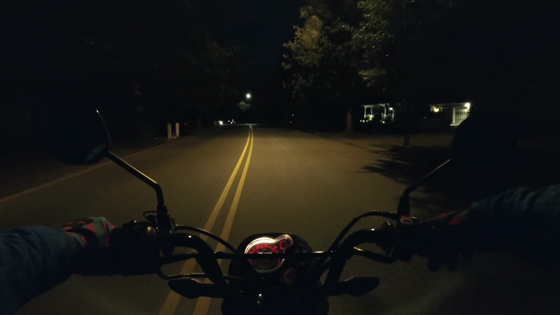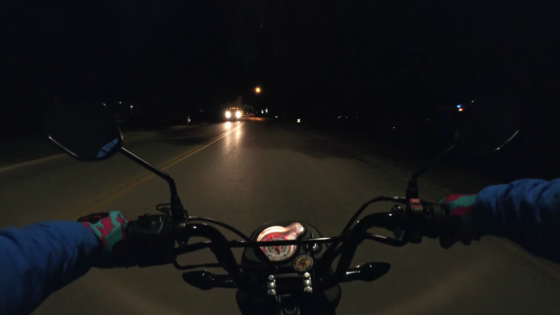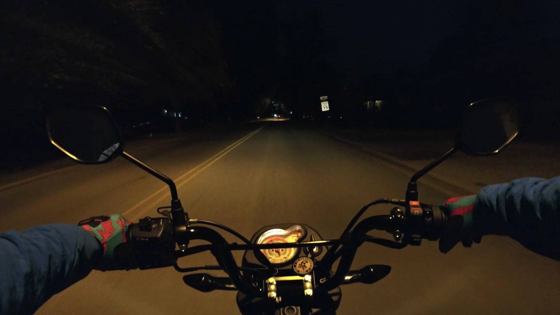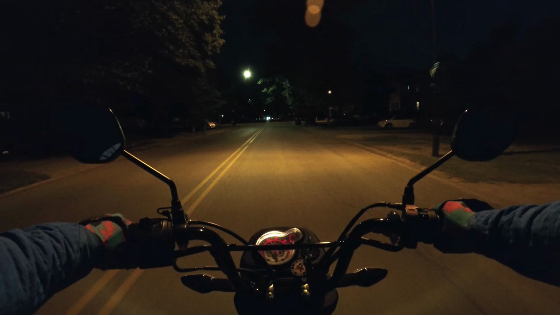the Honda Navi is a nice bike to take out for a ride like this. It's not too noisy. It doesn't drink up gas. And part of that's just a byproduct of it having a relatively small displacement motor and not being all that fast or powerful.